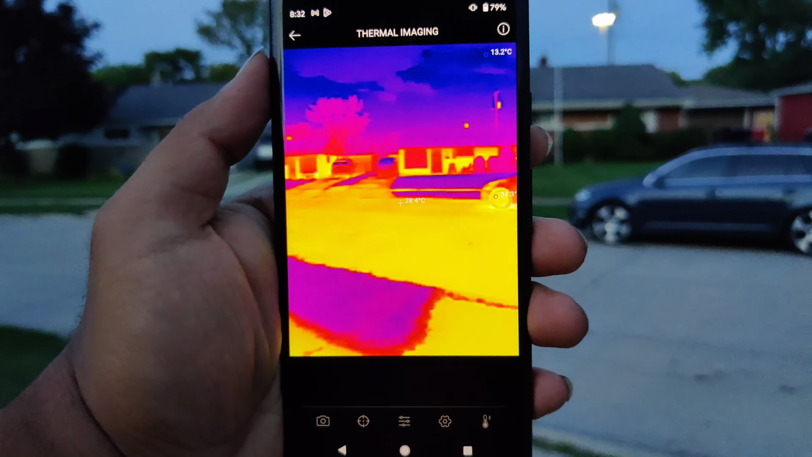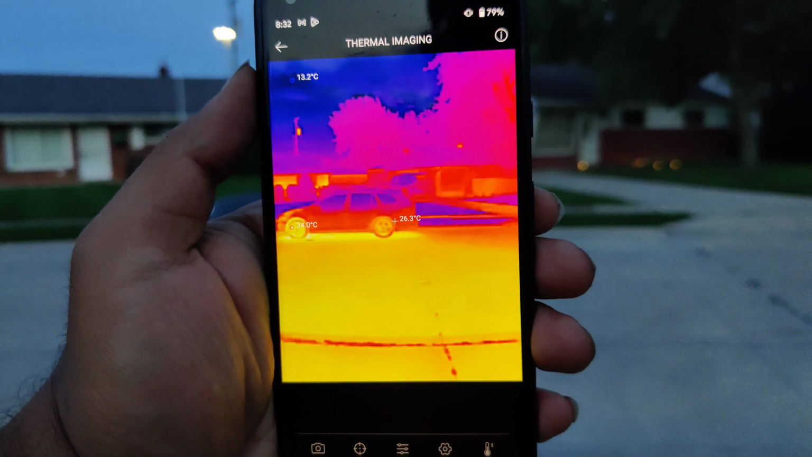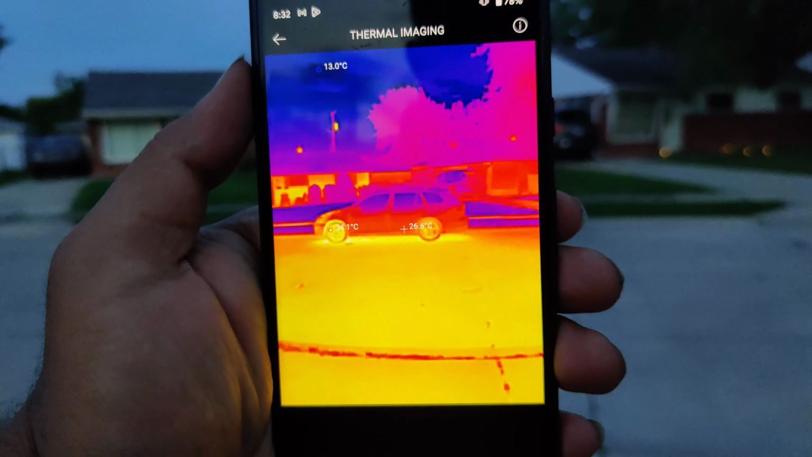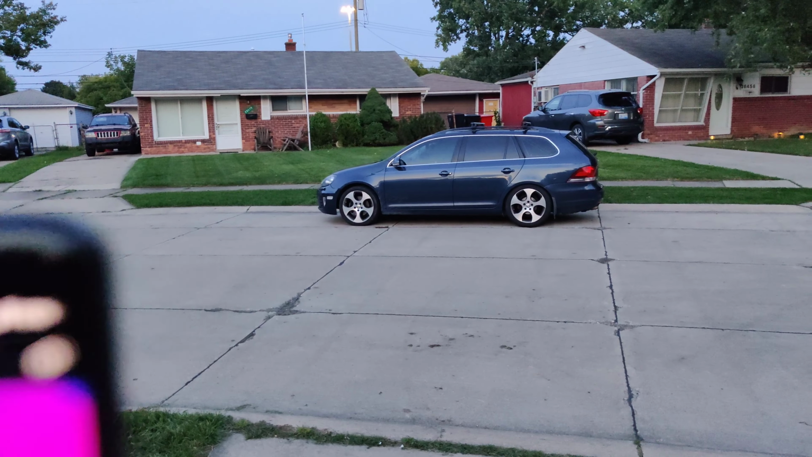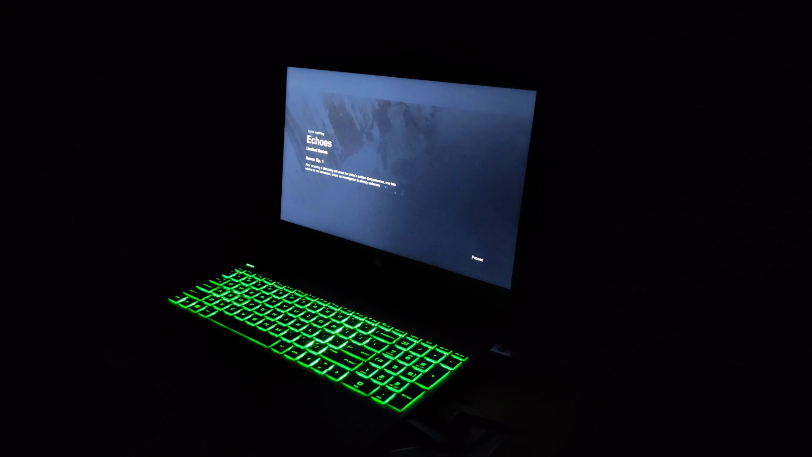So we've just tried to go long distance just to see what this picks up, and it actually picks up at quite a distance. I'm approximately 25 feet away from this vehicle right now, and it seems to pick up the heat signature underneath it quite well. So next thing we're going to test is this laptop.